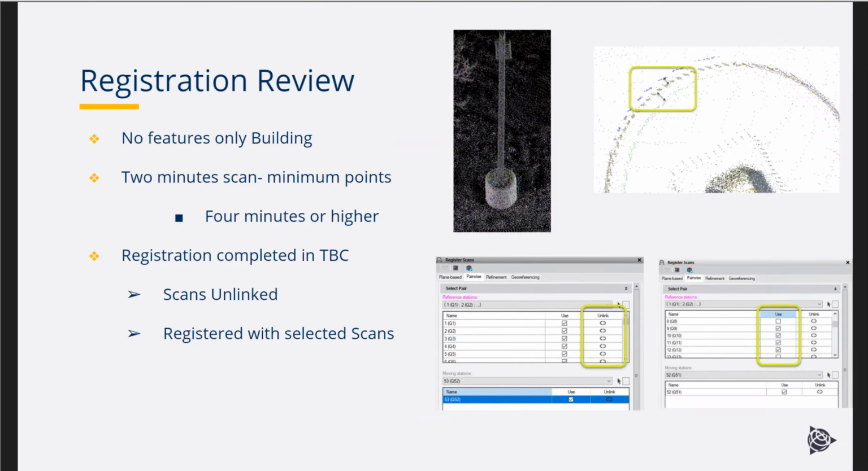And then just talking about the registration process in Business Center: the site is pretty much open, not a lot of buildings or structures. We only have one building in the center of the project, but the rest of it is in an open area. And we used 2-minute scans in Perspective, which gives us the minimum points. And then Perspective gave us the green mark saying everything's okay.